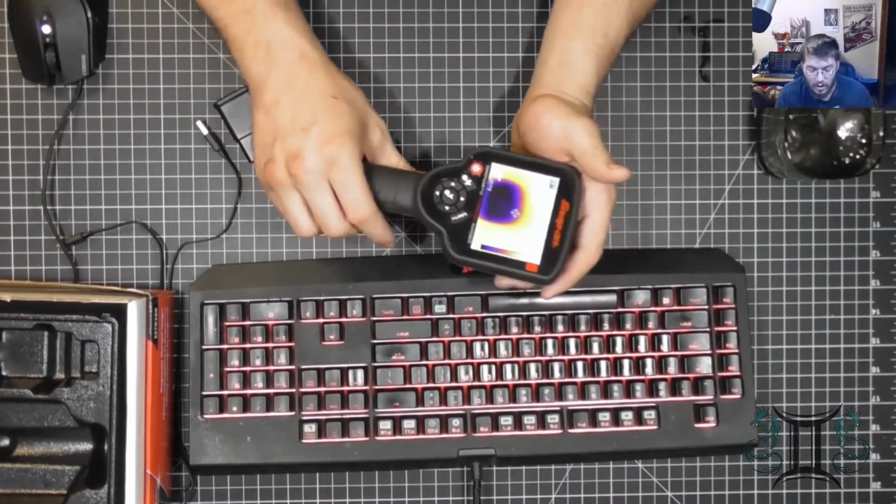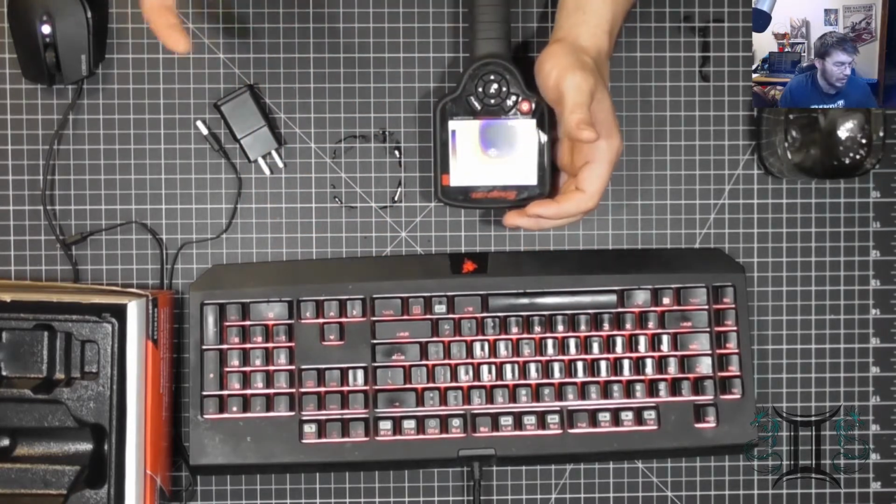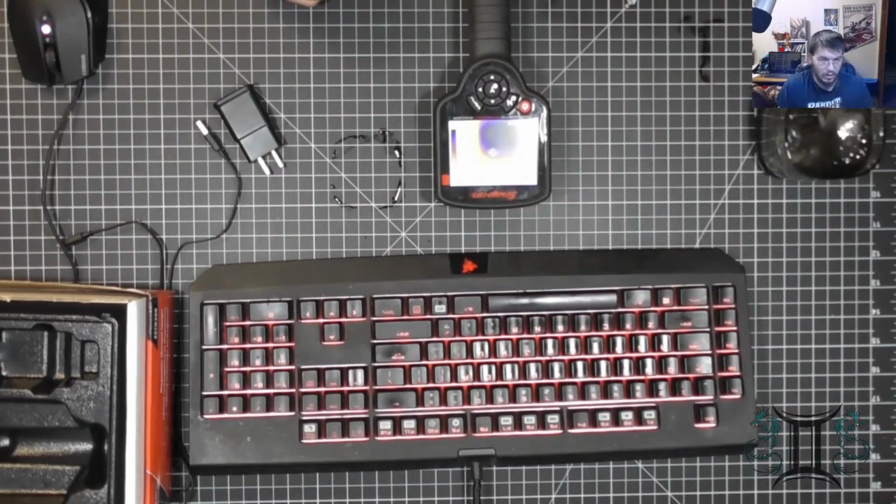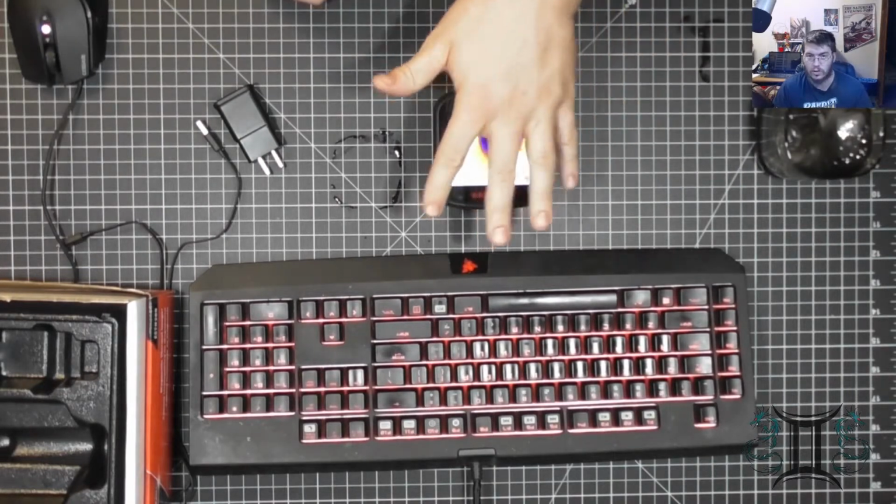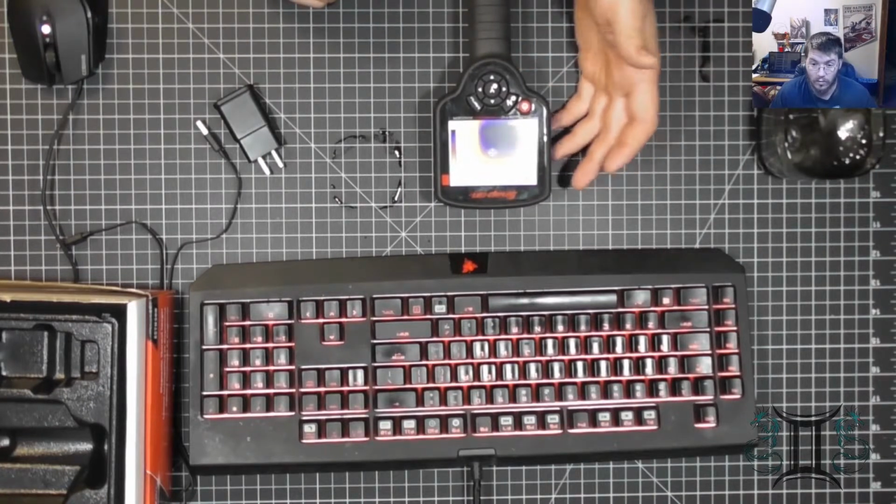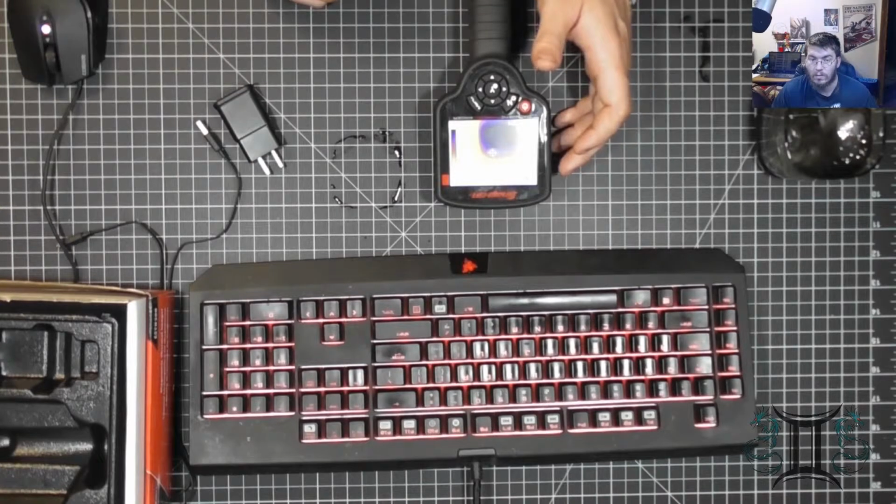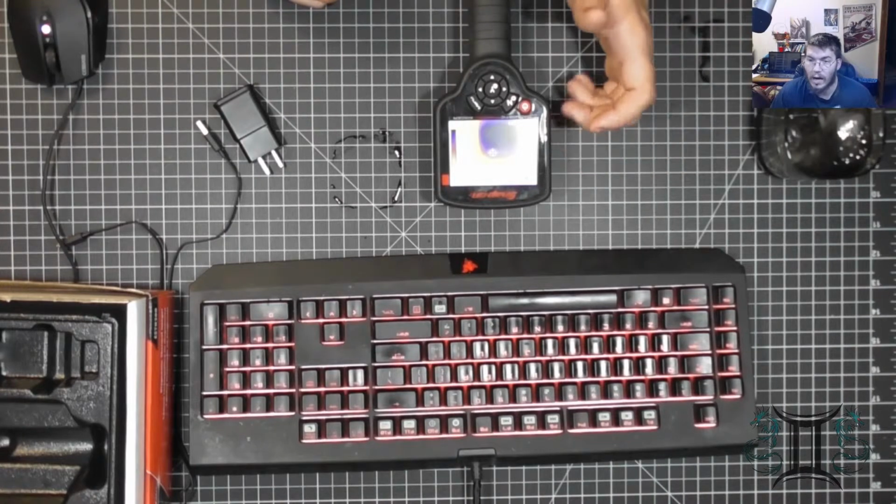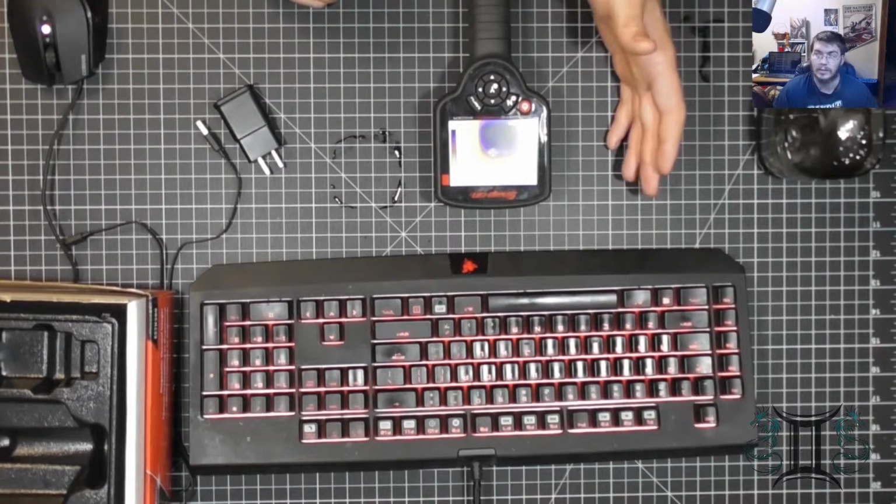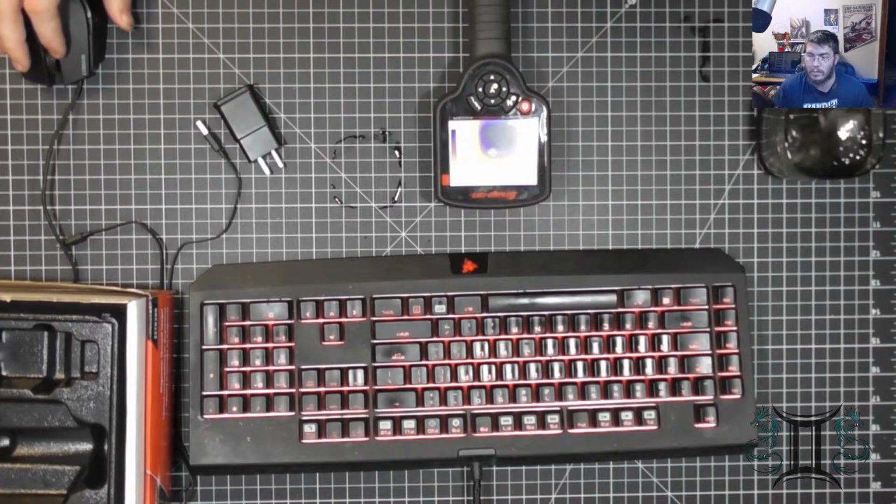I recommend it for doing stuff around the house, and for checking components. If you work on chips, you can find shorted chips with this because the chips will heat up. You can find bad relays. In automotive fields, you can find misfiring or missing injectors. You can find out if you have any air leaks or heater leaks within your dash, or any HVAC piping that's messed up. So all around, it's a good tool and I recommend it.